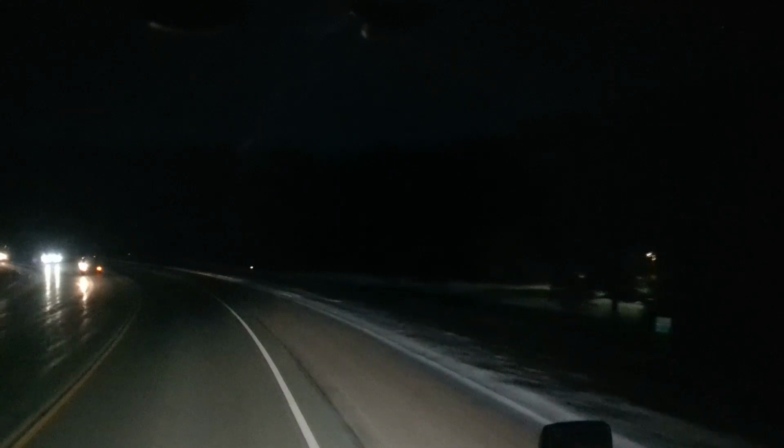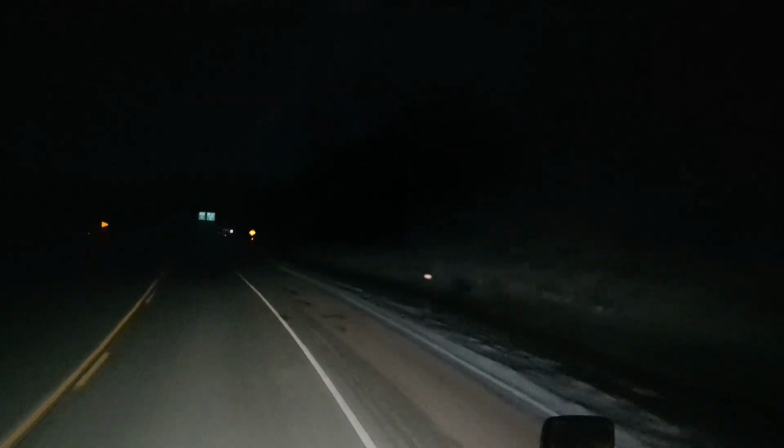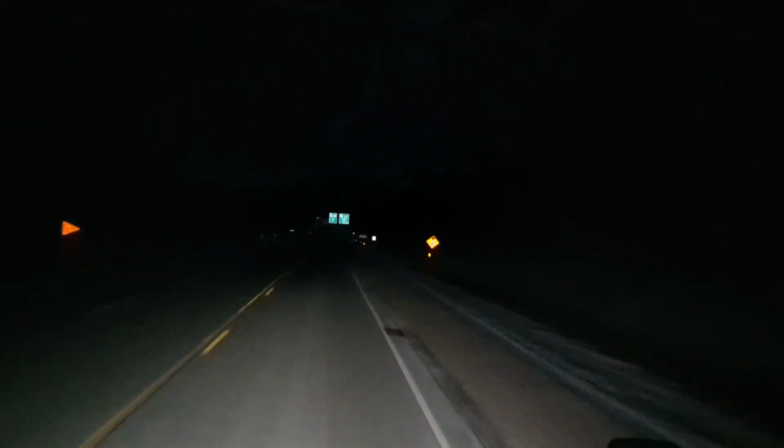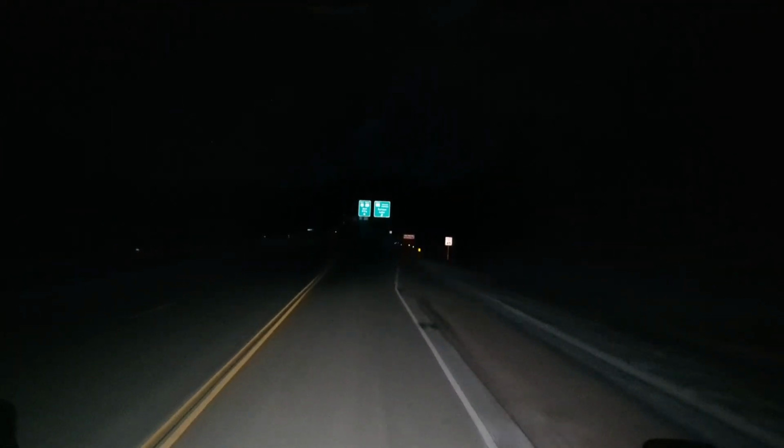Shining so bright out there that you can really see good. I hope that it looks good in the camera. It says we got a stoplight coming up. I think this is where you can turn to go to Mount Rushmore. Let's see what's going on here, what they want us to do. Hill City, that's us.